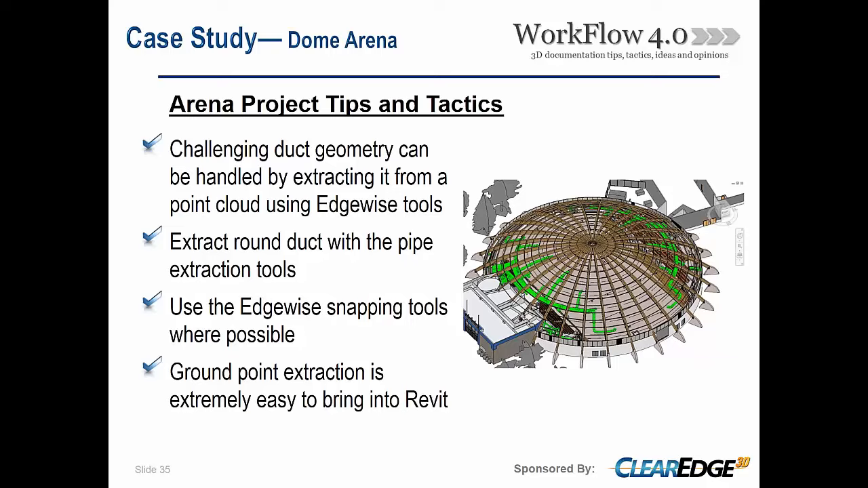Using the Edgewise snapping tools where possible. So what I mean by that is in the duct extraction, you can go back and realign things because they do not necessarily line up when you initially extract them. So if you need to get things on a certain alignment or plane, there are a set of snapping tools inside of Edgewise to help clean that up a little bit when your exact feature extraction comes out a little too exact and not really, I don't want to say buildable because that's the way they're built, but truly in life things are a little bit more deformed than we like to see them in the CAD world.